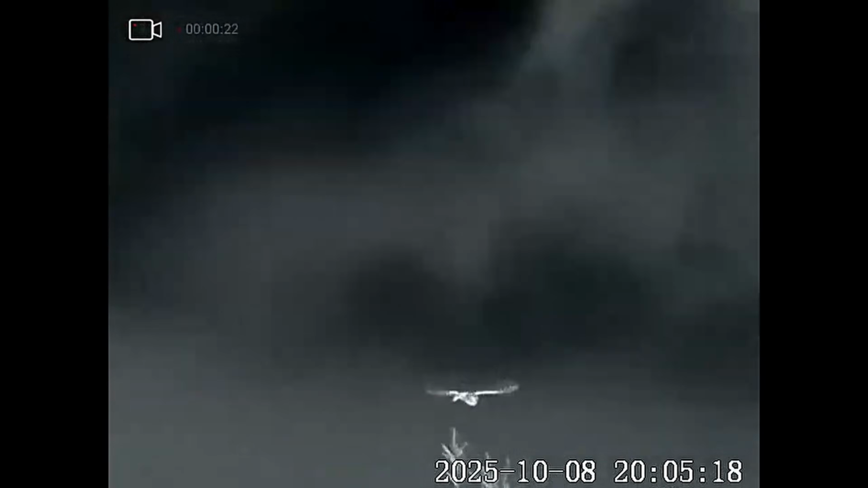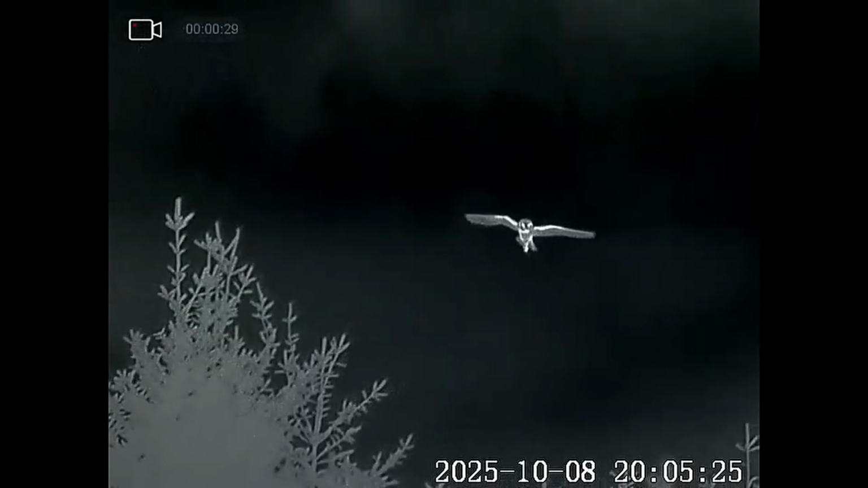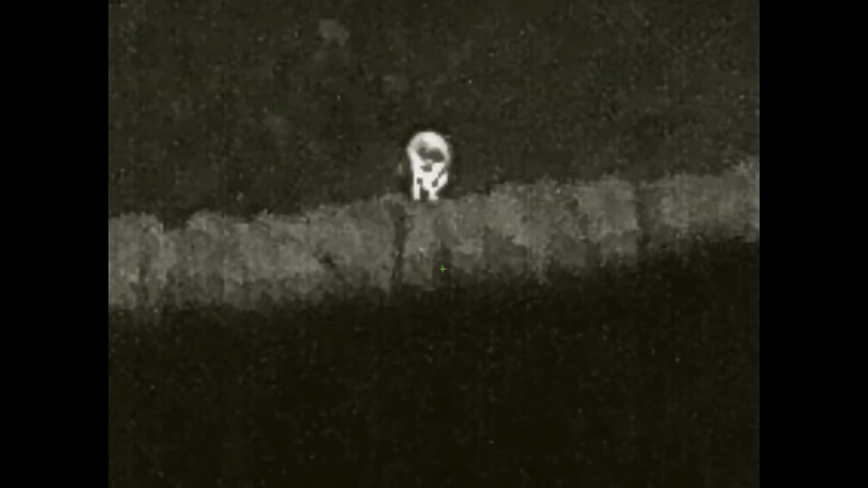It took back off and was just sort of hovering above me, probably about 10 feet, something like that. I thought it was gonna make away, but it's obviously the rabbit caller that it's been attracted to. There it is, back up on the wall. It's still coming down towards me. It's just as well it's really dark tonight, because it's getting close in now, and I'm keeping really still so I don't make any sound.